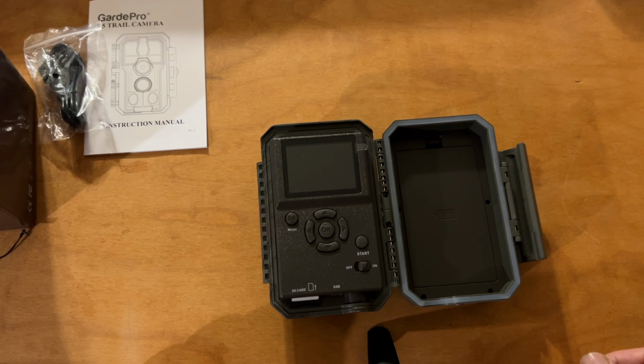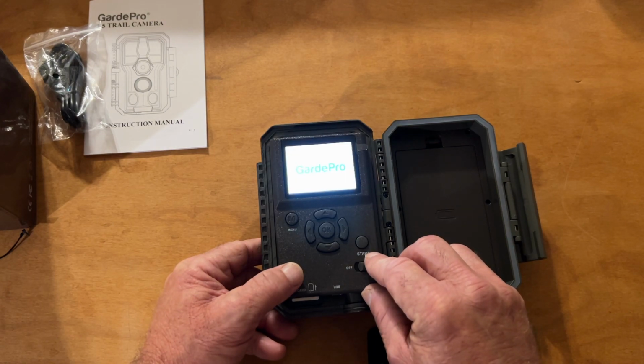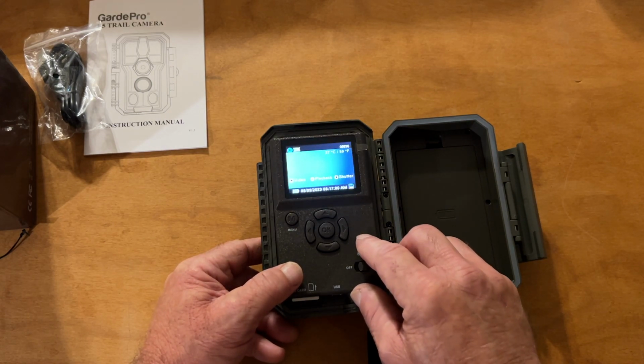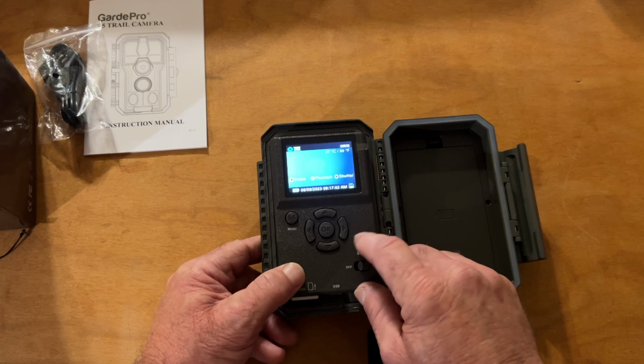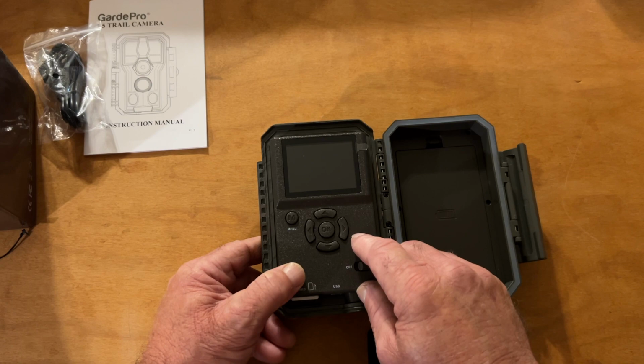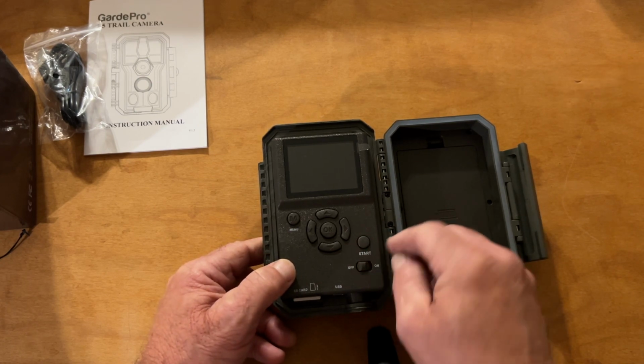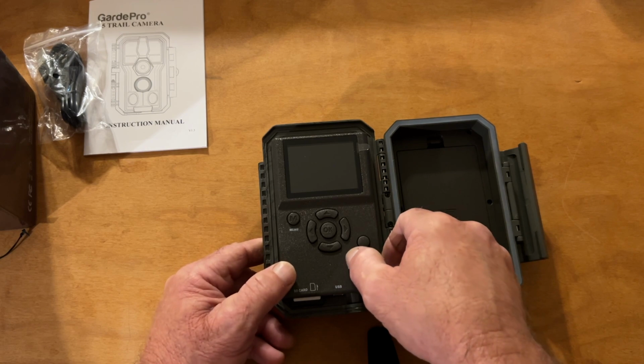It looks like it just went off, so. It should start counting down. I don't know why it didn't count down. I don't know what it's doing. I'm gonna turn it off and back on.